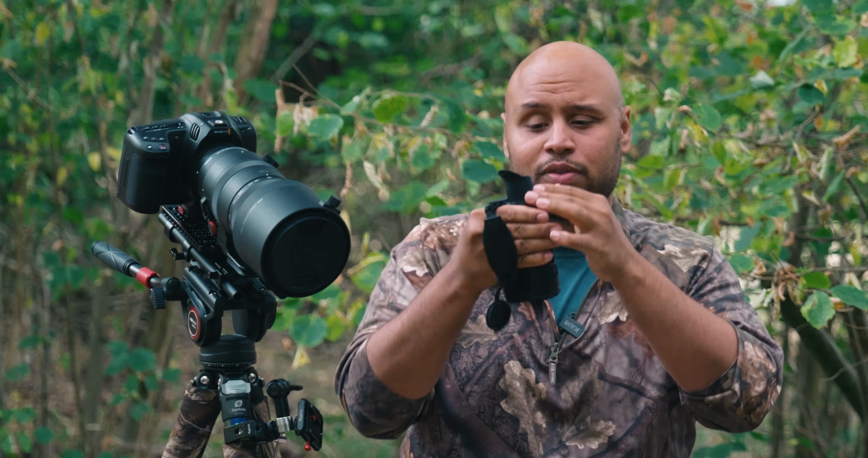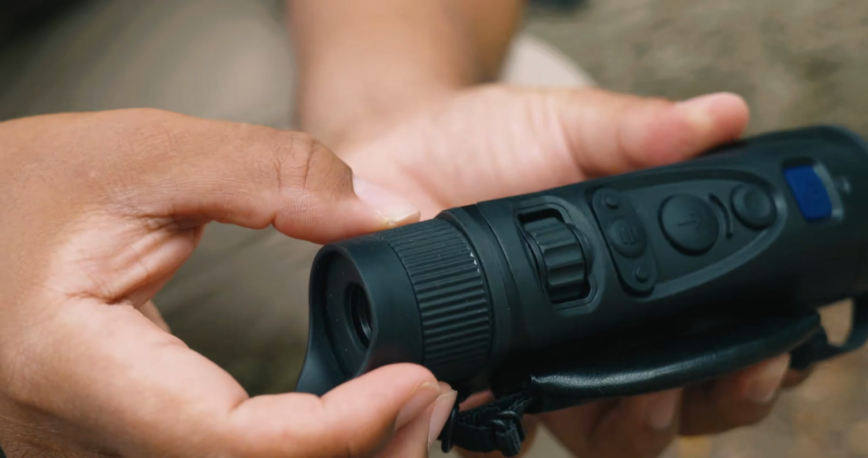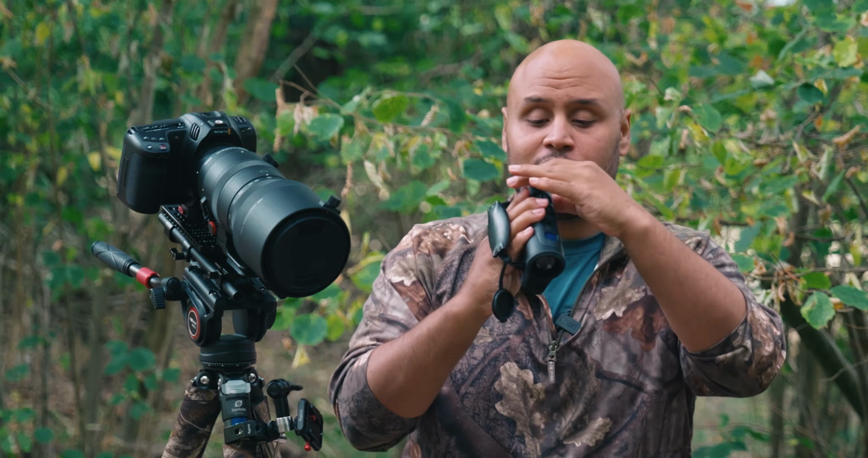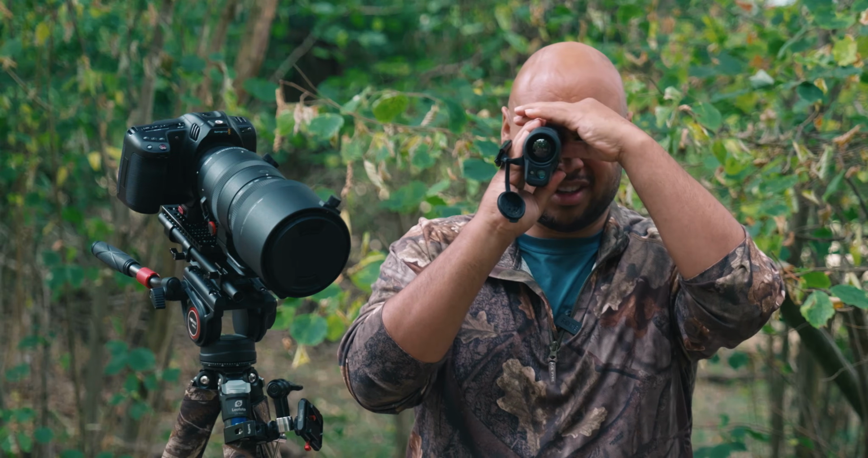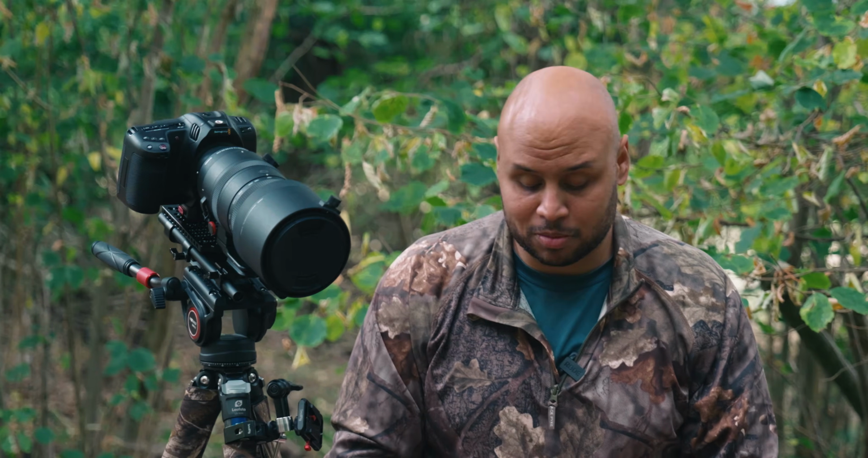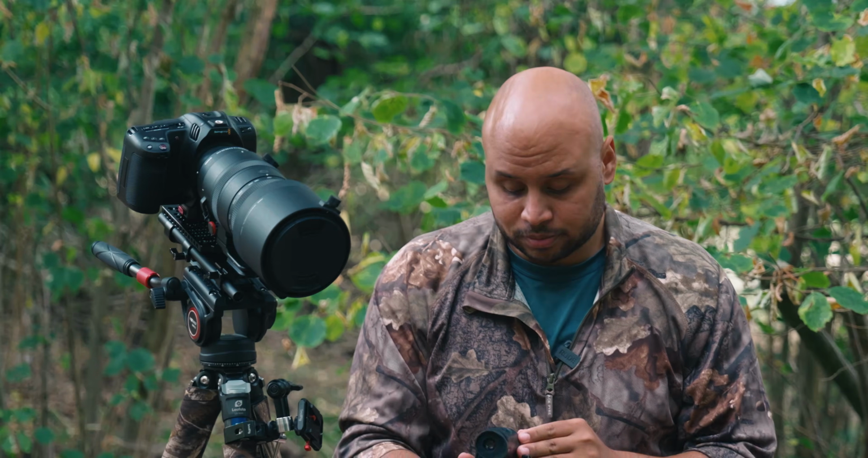And then finally, you've got the eyepiece at the back. The way you want to calibrate this for your eyes is to look at the little numbers at the bottom of the screen, and then you can turn this left or right until the display becomes sharp. I'm guessing that would be the equivalent of a diopter on a mirrorless camera. So you use the little numbers on the bottom of the screen, turn that until the numbers look sharp, and you should be good to go.